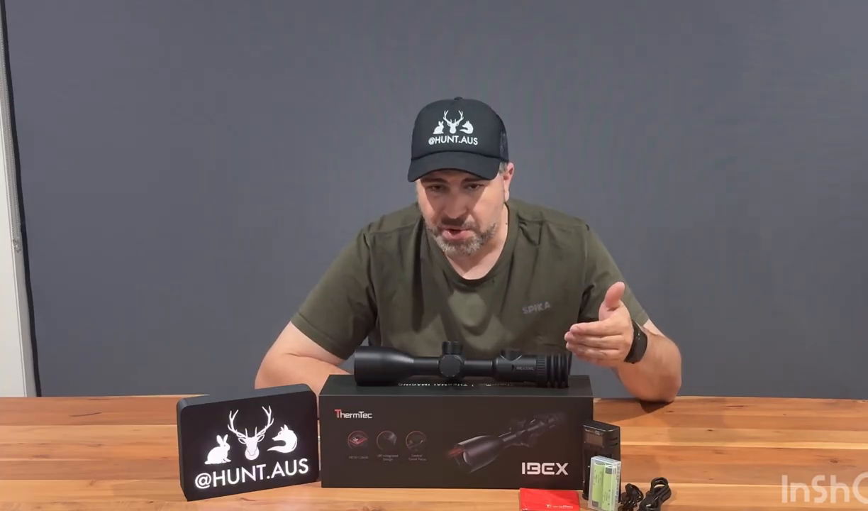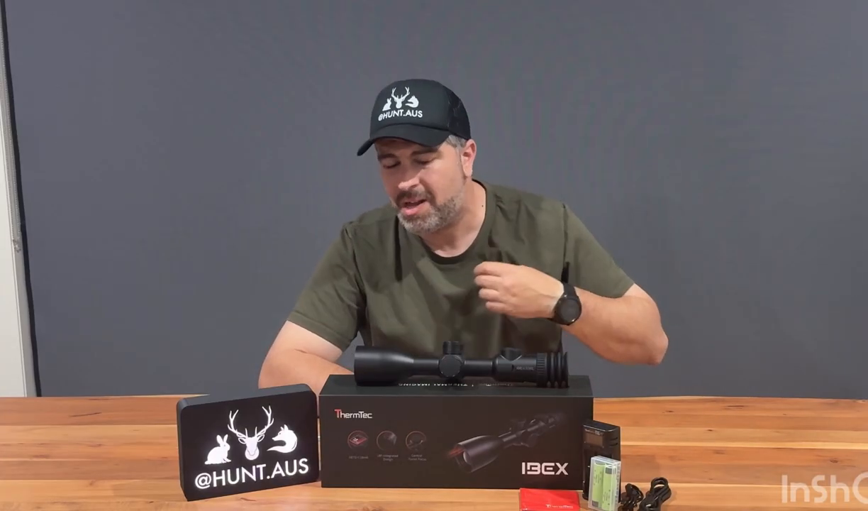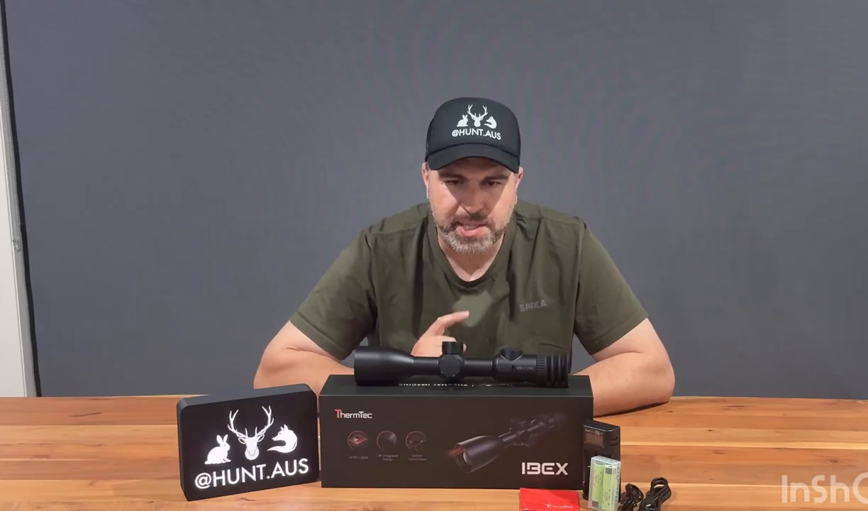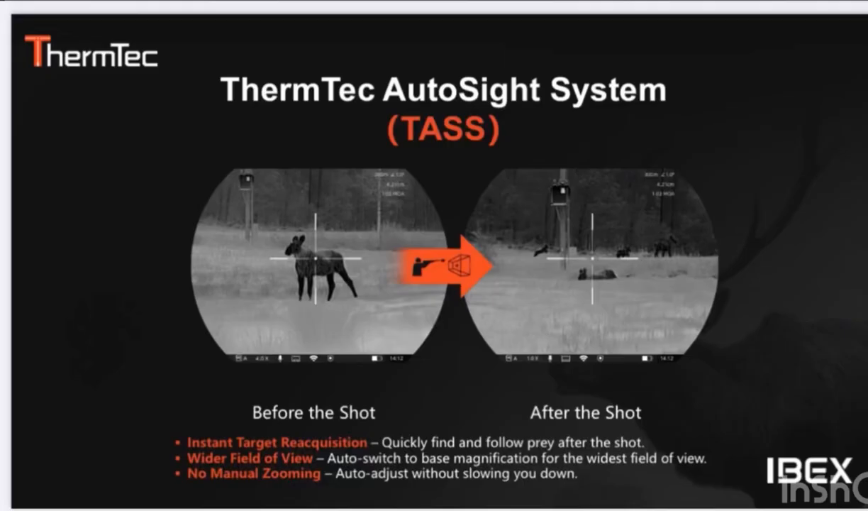That said, you're looking through a large OLED display running at 1600 by 1200 resolution, which is absolutely phenomenal for your eye of an evening. Another thing that caught my eye was the new TASS system. And what that stands for, it's not just letters, is the ThermTec Auto Sight system.